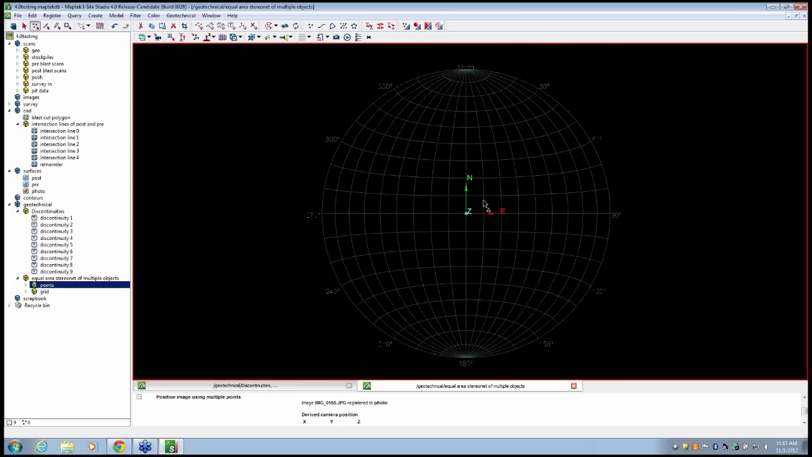The points are a little bit dark on this screen, and they're pretty much all up here, at the poles at the top and the bottom. But you can see how it automatically plots multiple discontinuities for you without having to manually create objects for each individual one of those.